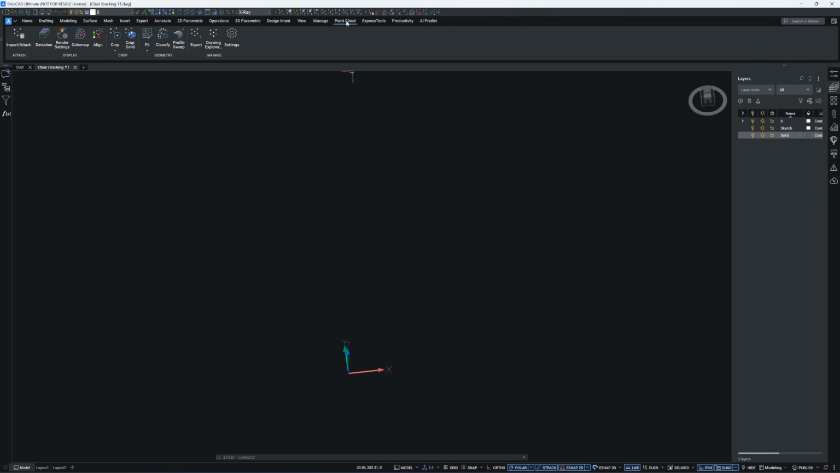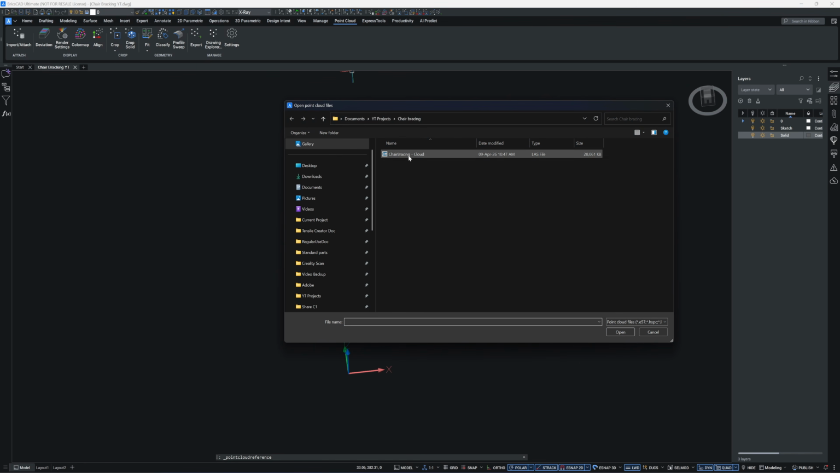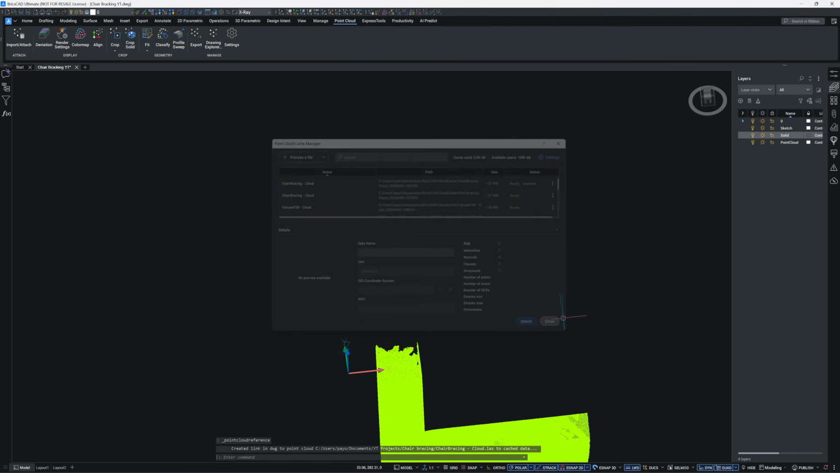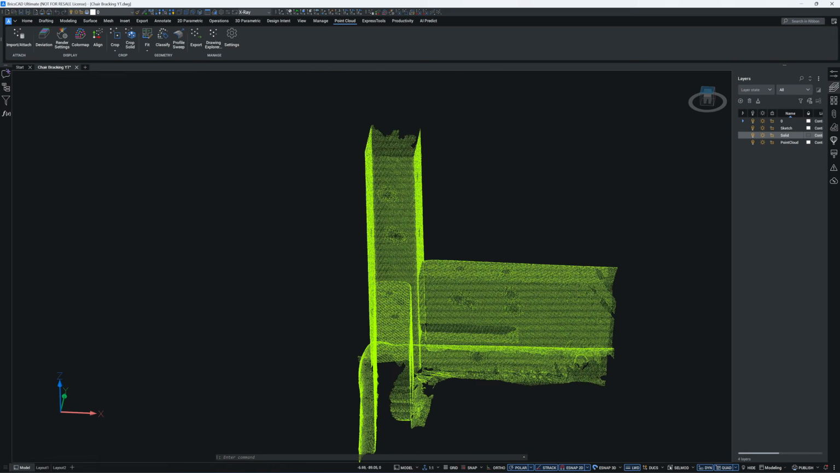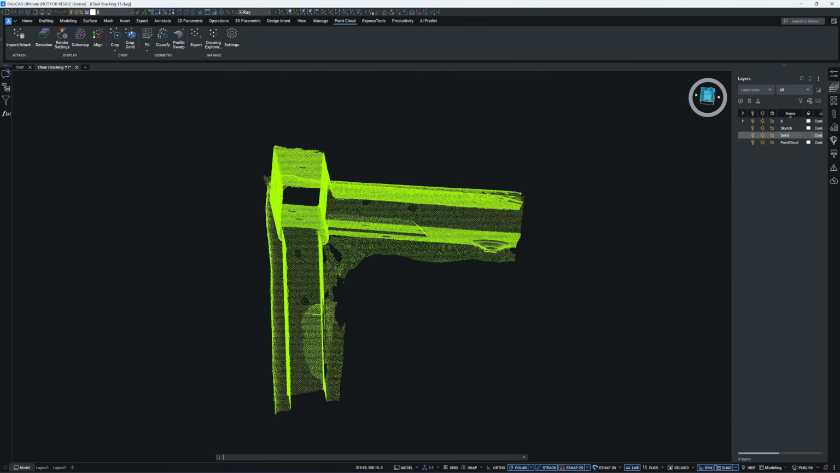Next, go to the Point Cloud tab, choose Import, select Process File, and open your downloaded 3D scan point cloud. Leave all settings at their defaults, then click Attach. Click on Render Settings and set the point size to 1. Next, we are going to move the point cloud to the origin point here.